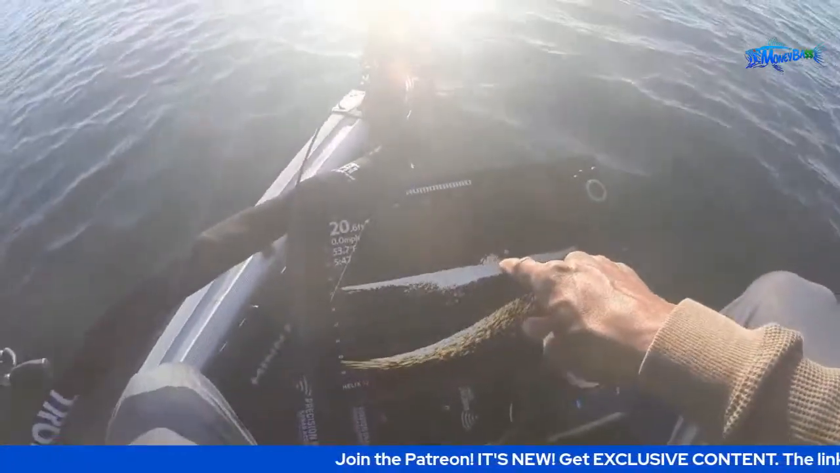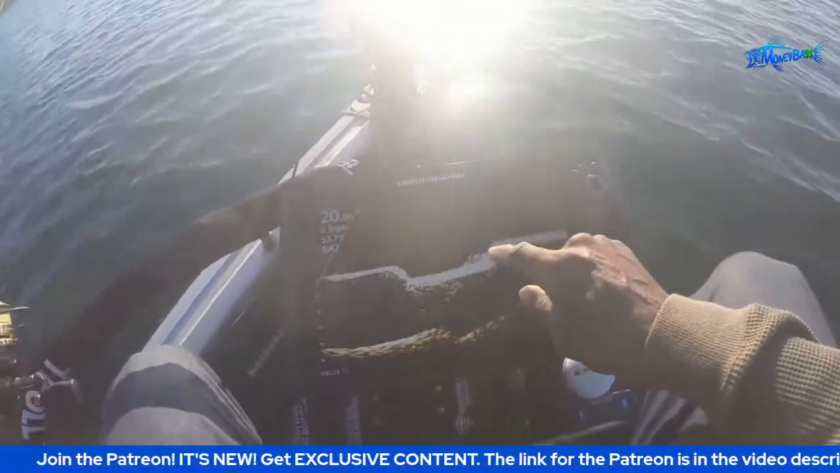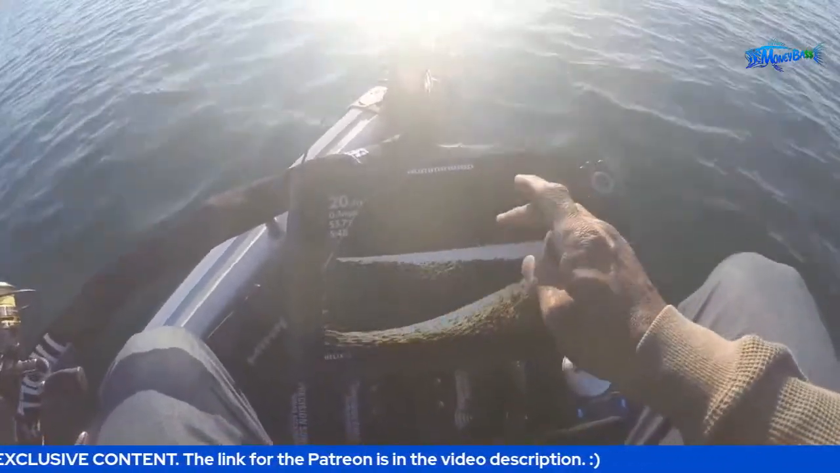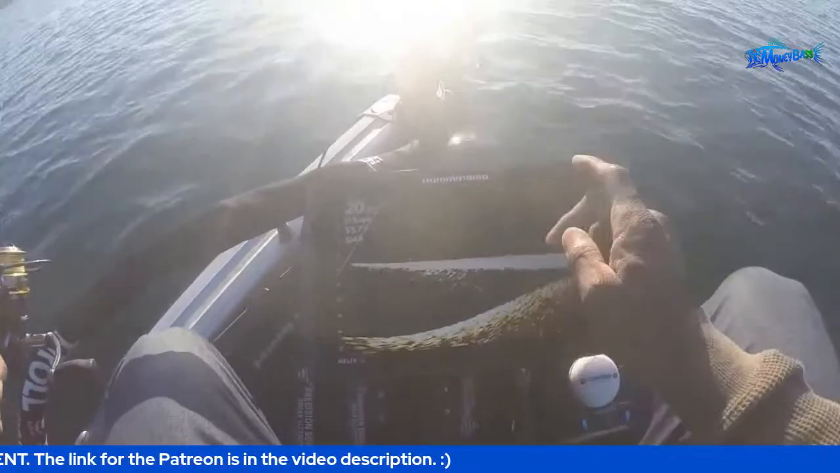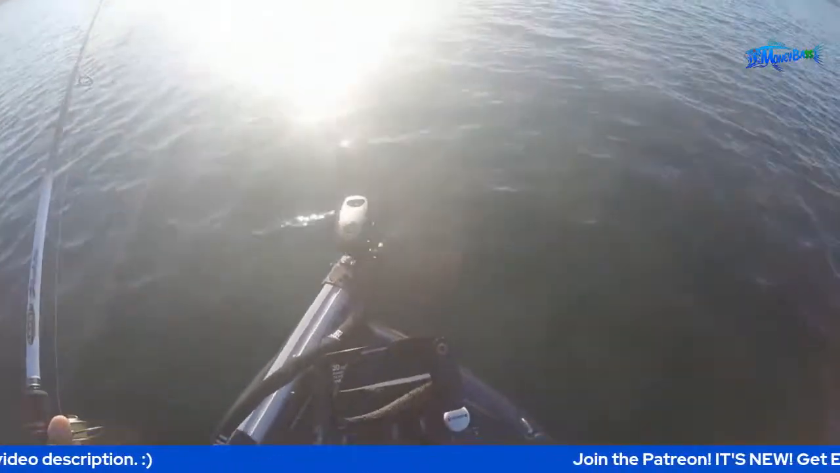All right, I'm fishing this right here. Those are some fish suspended over this little hump. Some type of brush pile or something's down there right next to this ditch. So I would call that a high percentage area, guys. I saw the fish follow it down. Let's see if one of those fish will take it.